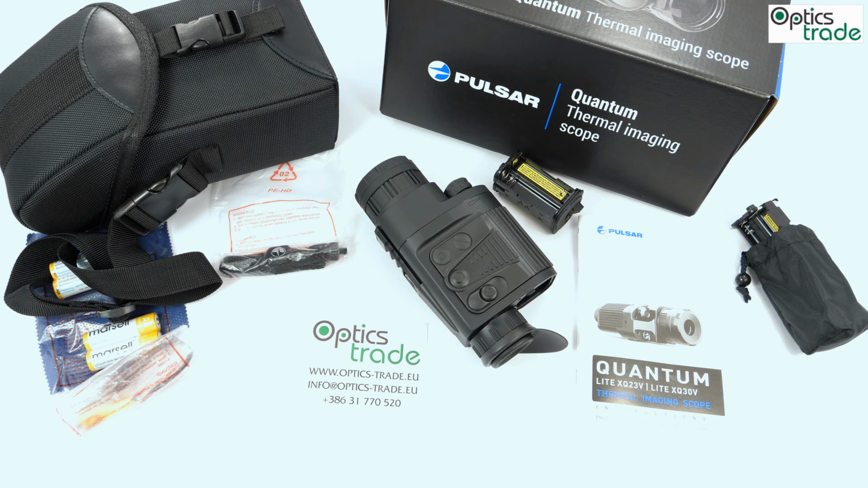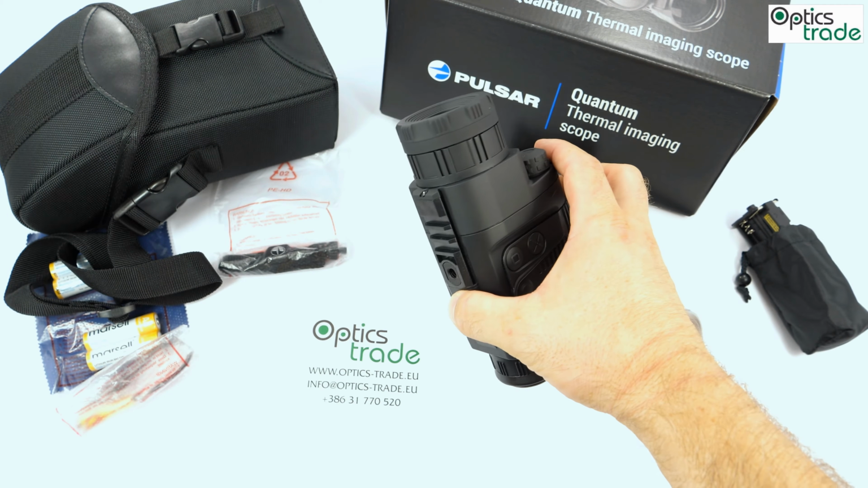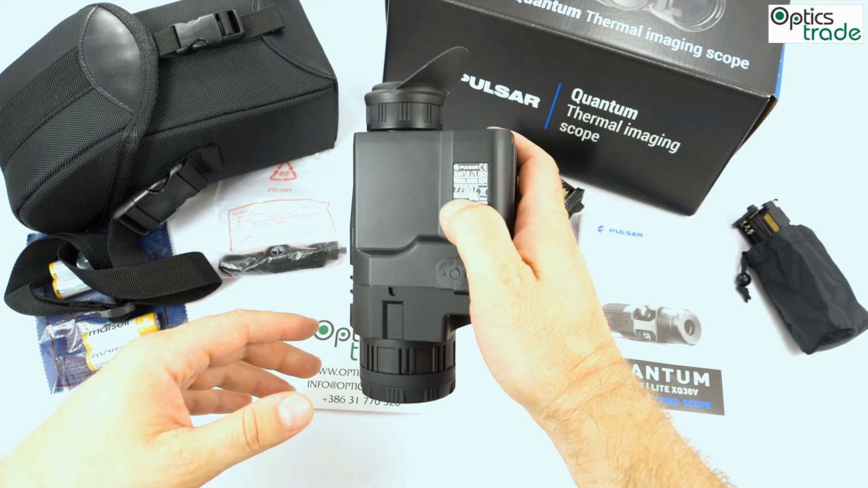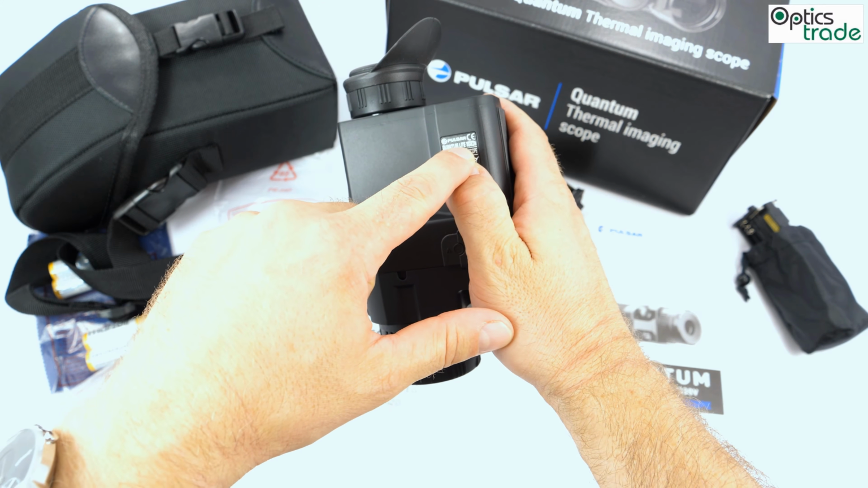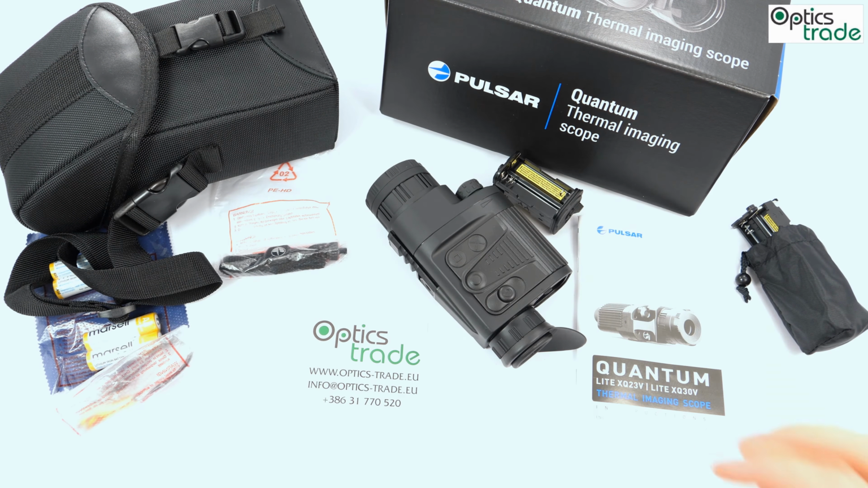Apart from that, there is no other difference between these two devices on the outside. Even if you check the previous Quantum XQ19, it's almost impossible to know which device it is if you don't read the label here. XQ23V. This is the way how you know which device it is.